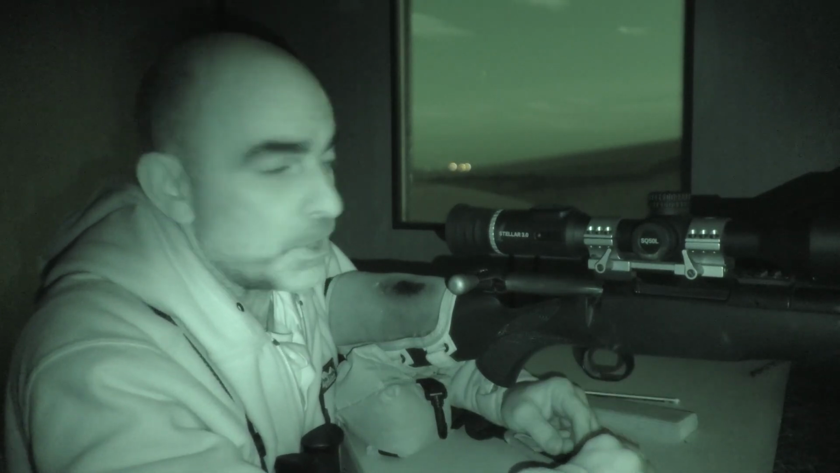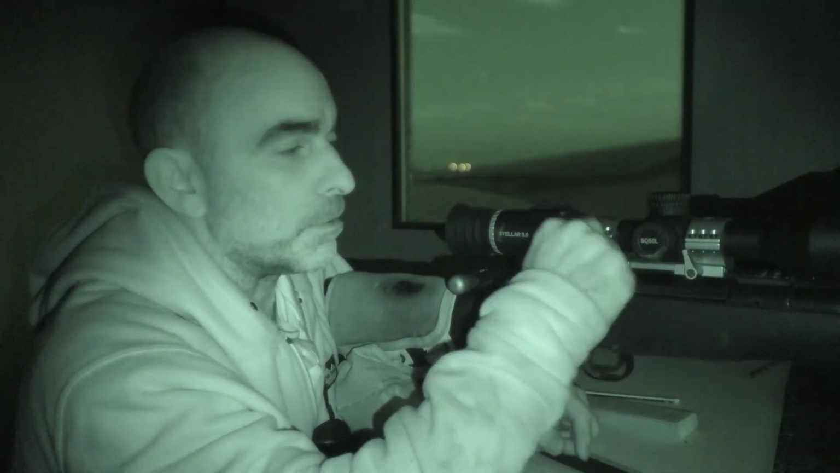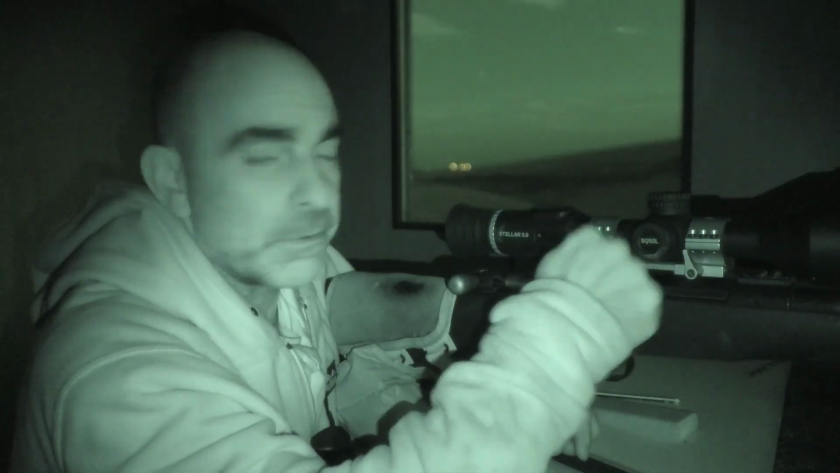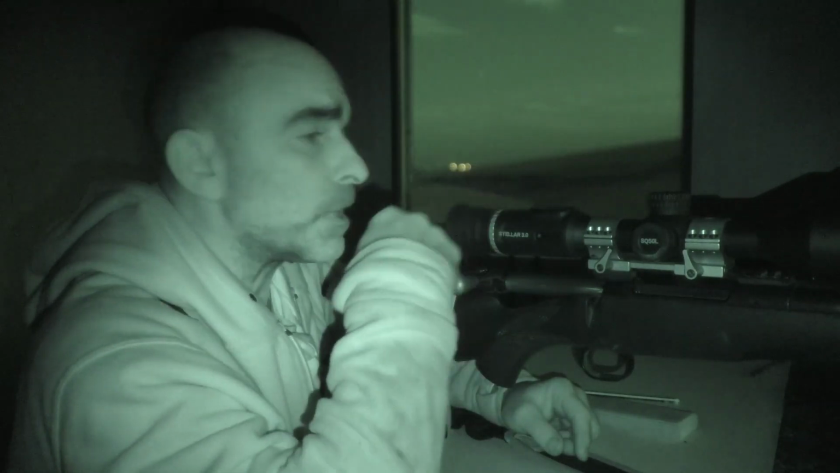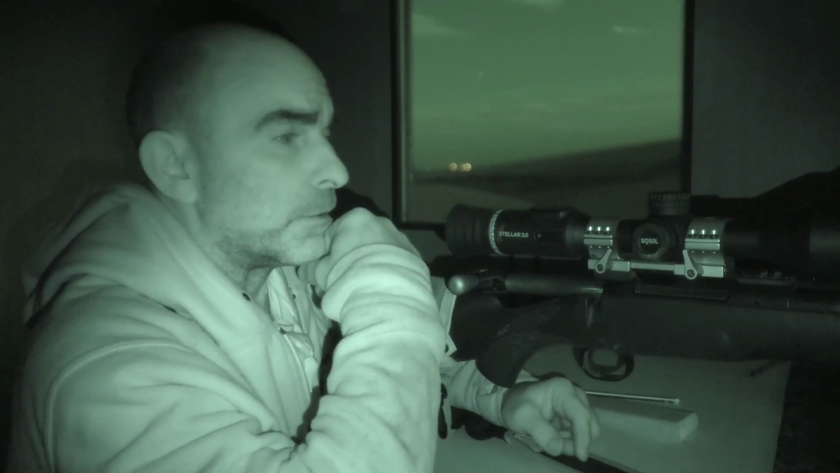Yeah, 30mm objective, so 30mm tube, sorry. So you can use a quick release mount like I've got here. So I've got a one-piece Sportsmatch quick release mount on there, which is ideal. It means I can swap that out and stick a day scope on there if I want to. Ideal little setup this.